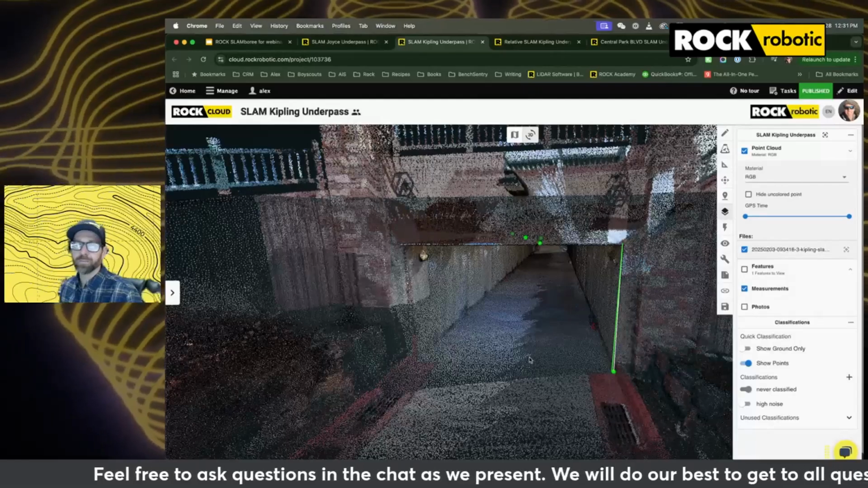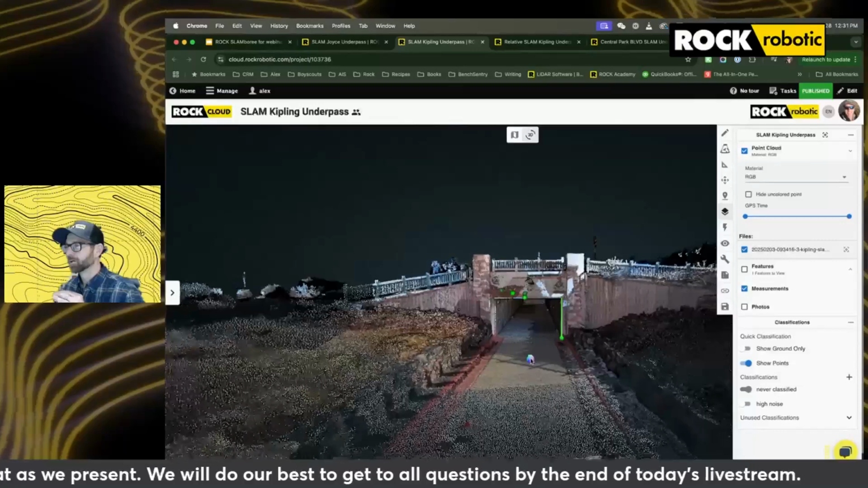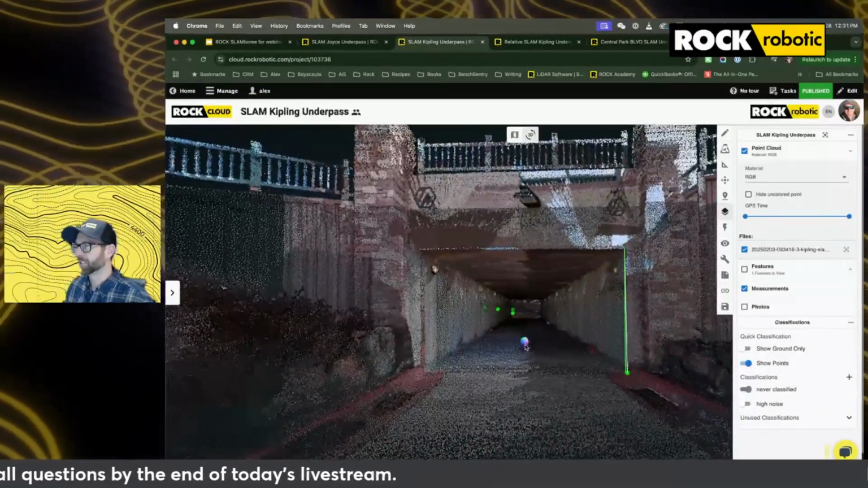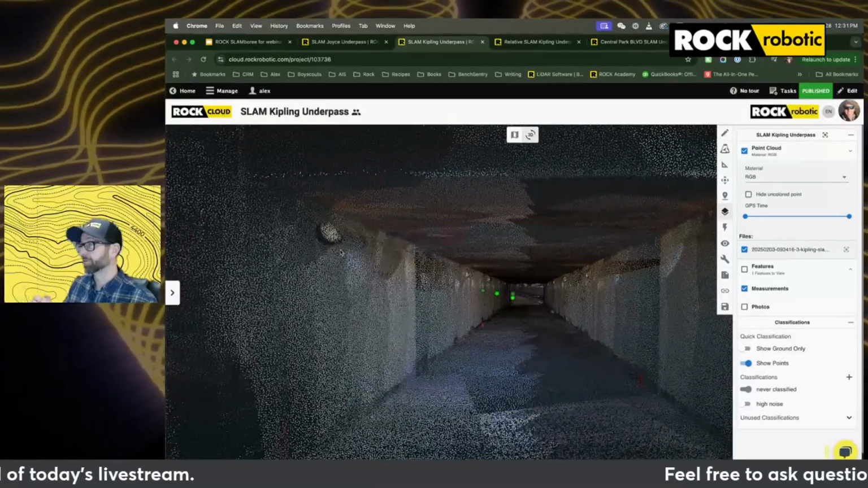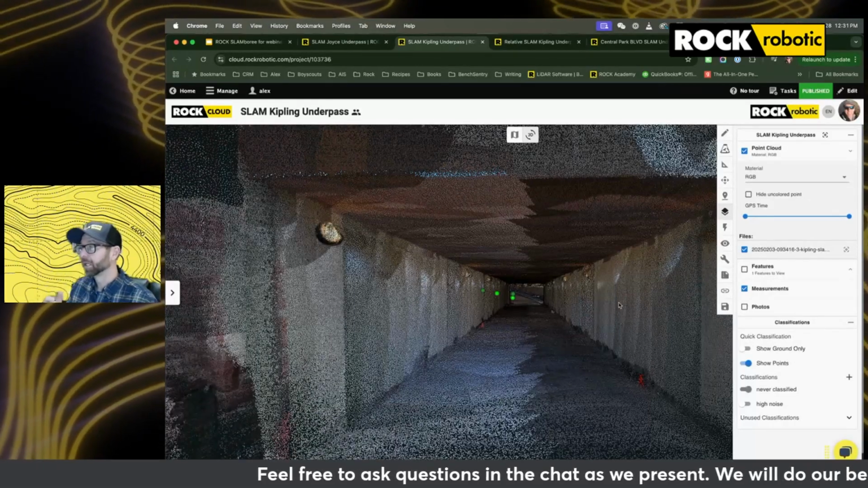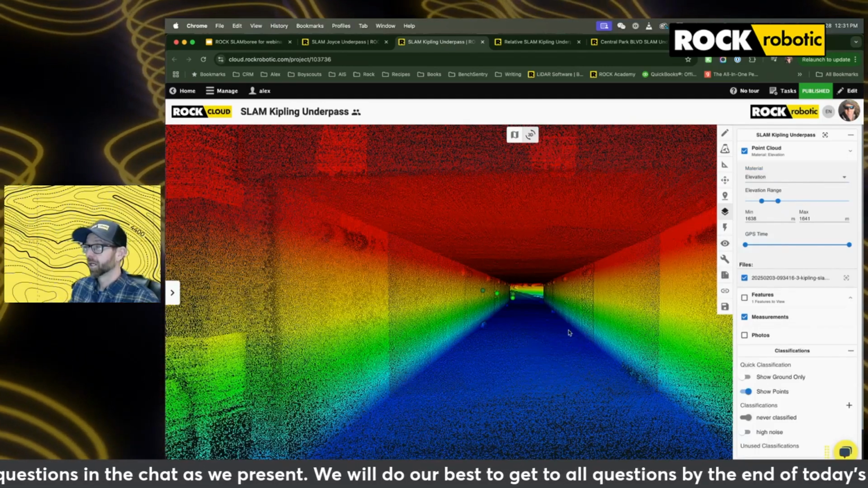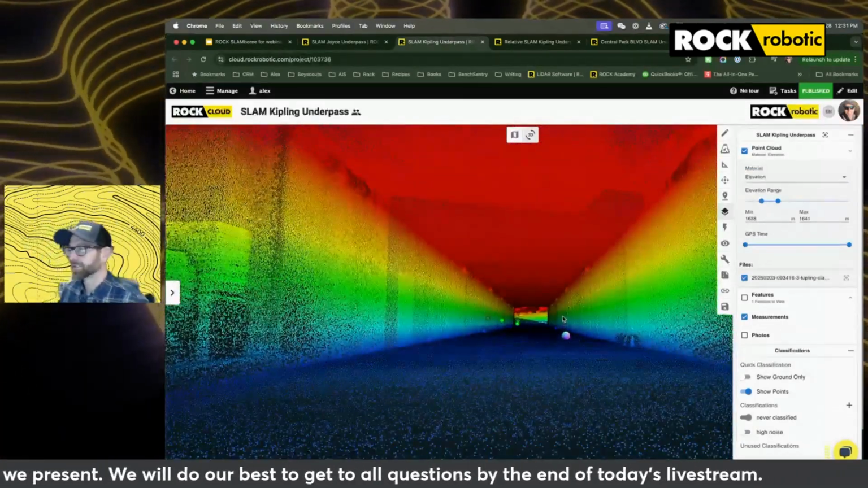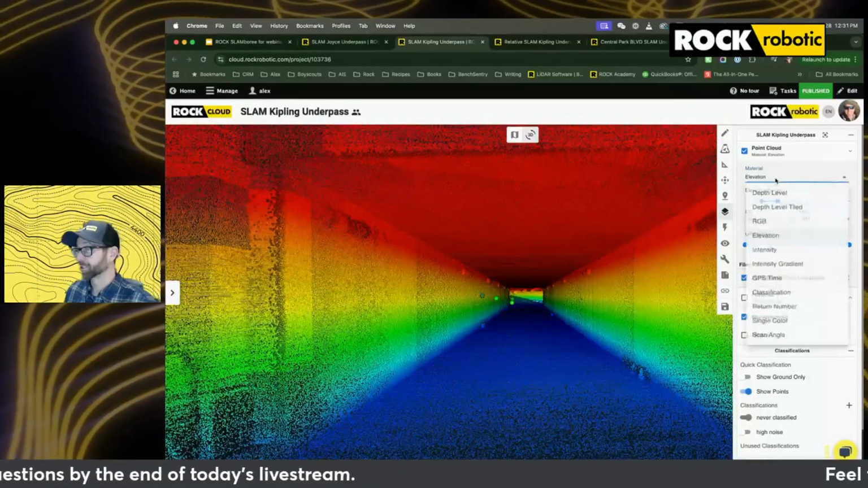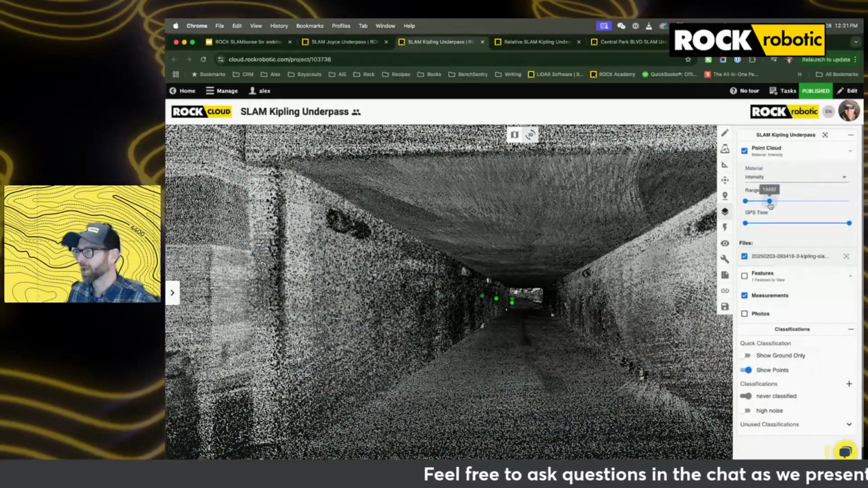So now that we're in the RGB view, what I want everyone to see is that this underpass really lacks features inside of it. Those walls are pretty smooth. You can see that there are some lights on the wall, but those aren't very large. And you can see that the roof especially, there's not much going on. That is a smooth surface. We actually did multiple passes of this, and we set up some cones inside of it to see if those would be features to help us. But we would call this kind of a feature poor environment.